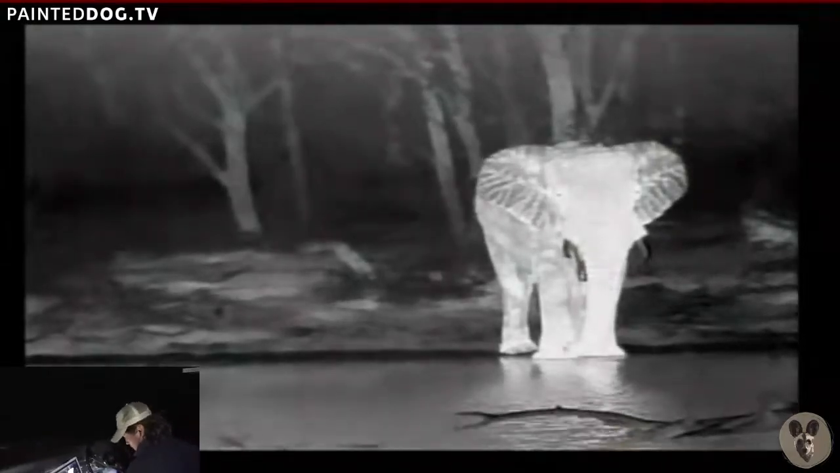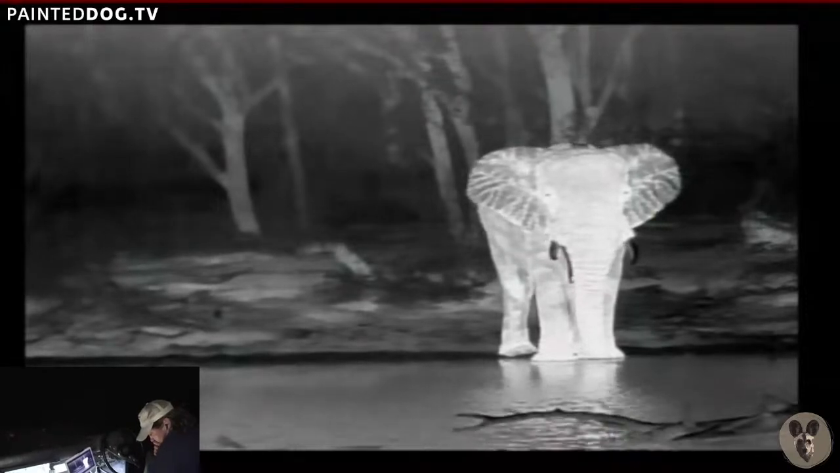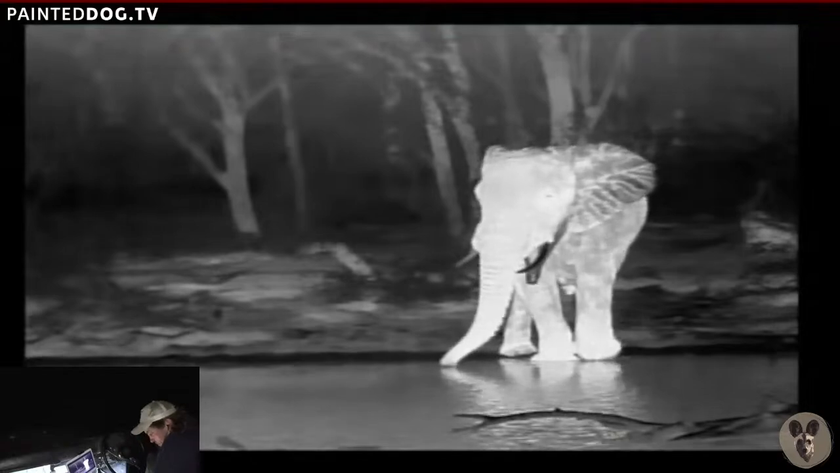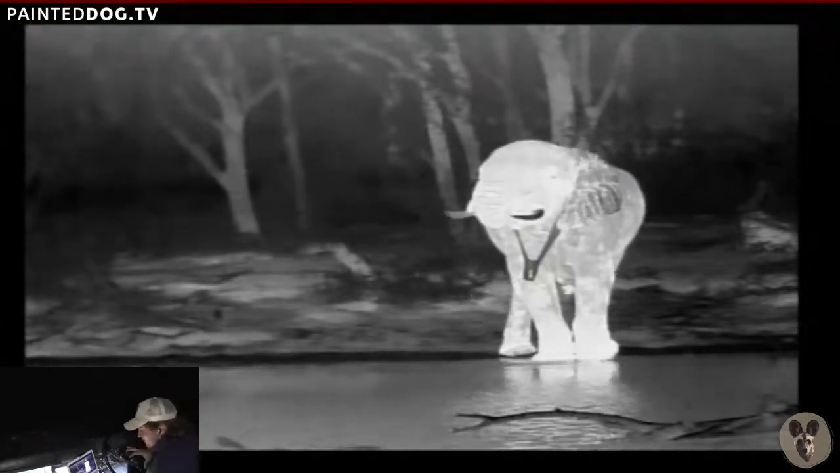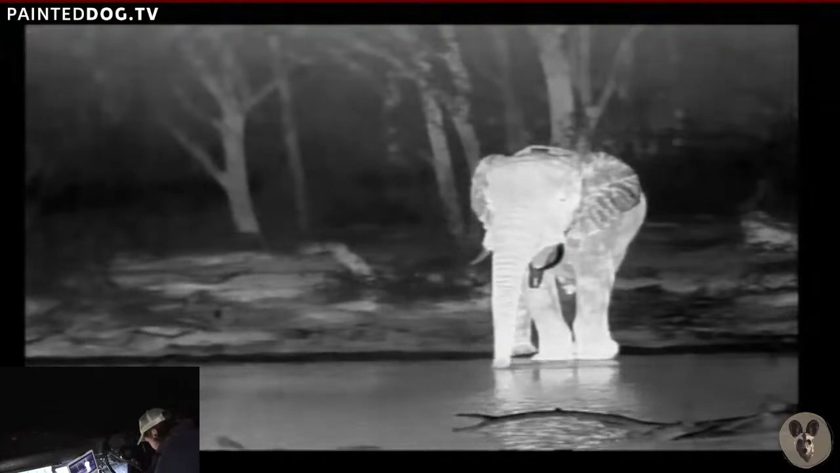Cool. Look at that. I want to see if the tip of his trunk becomes darker once he's been putting it in the cold.